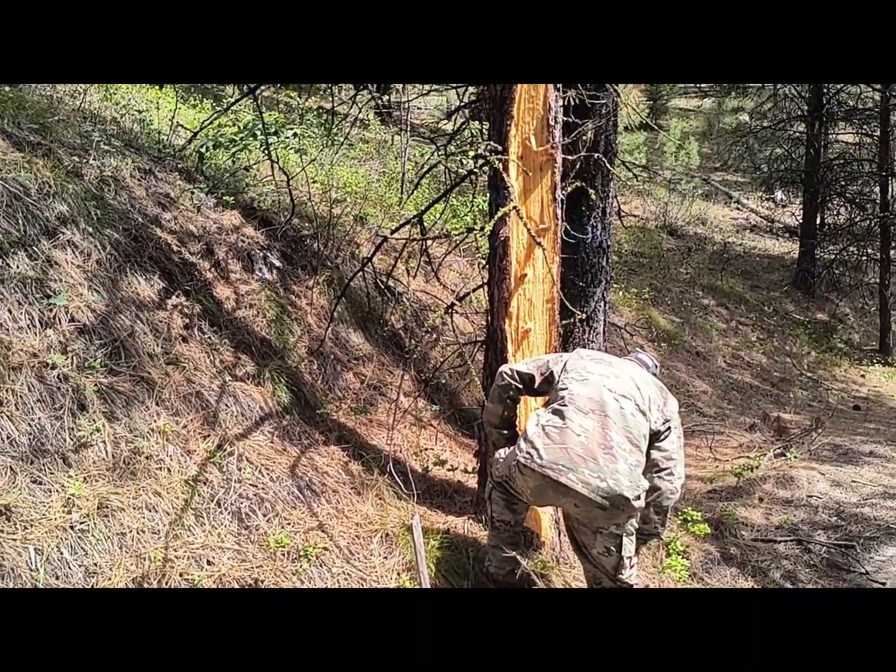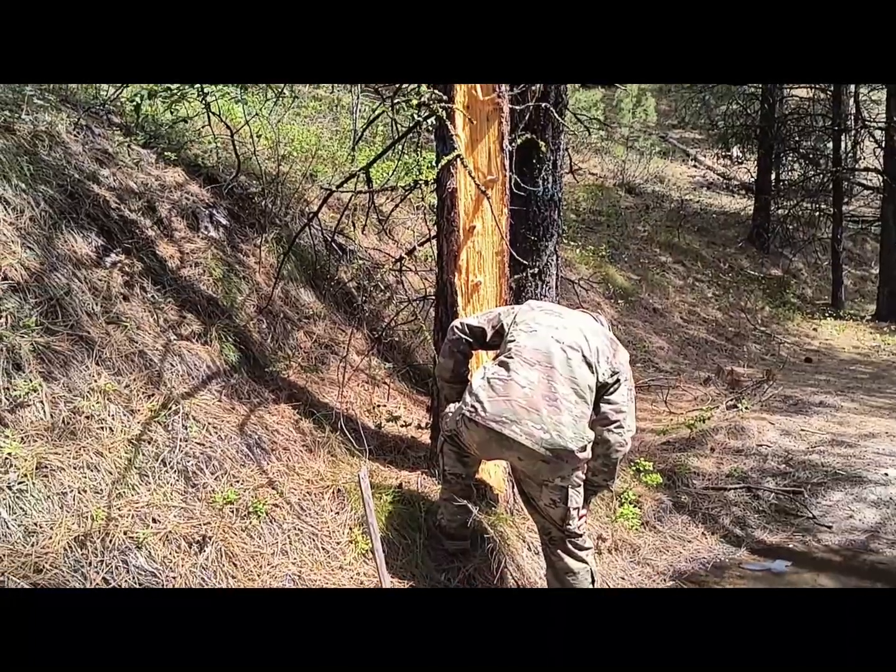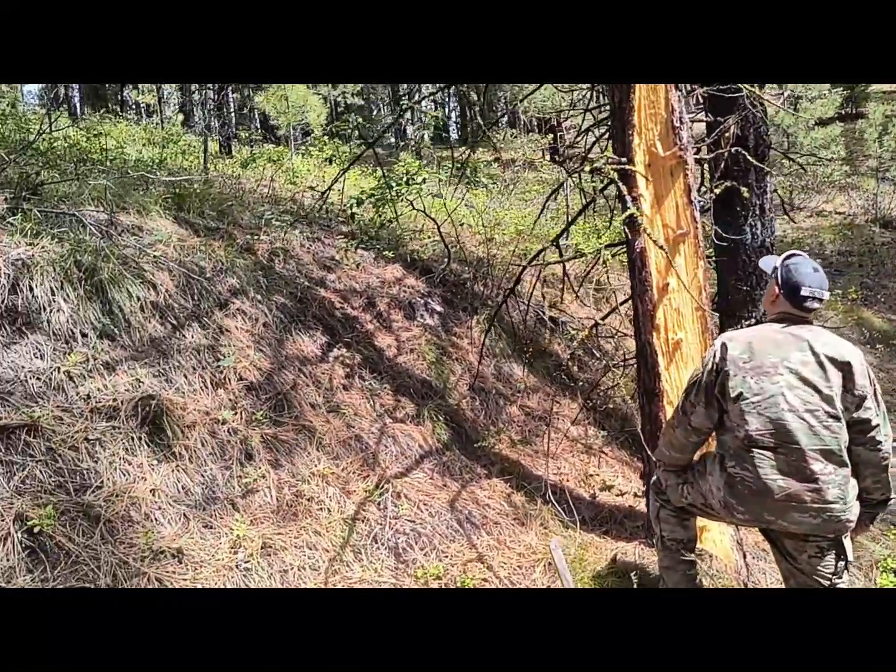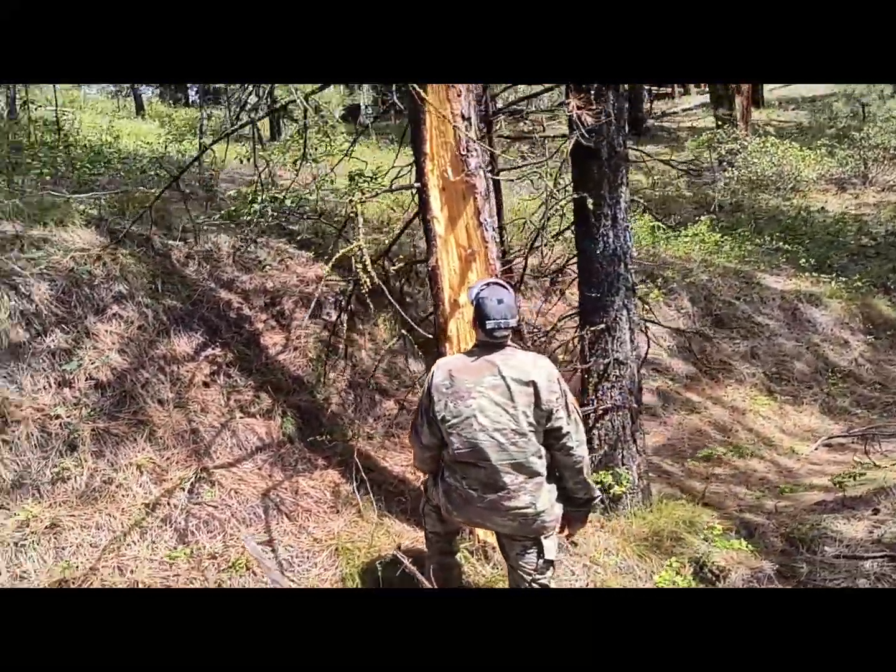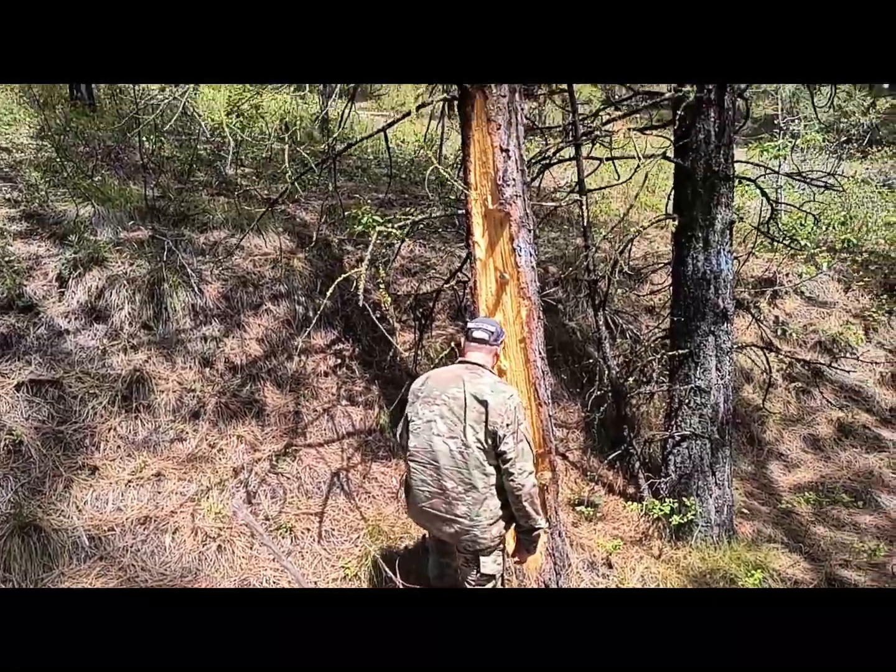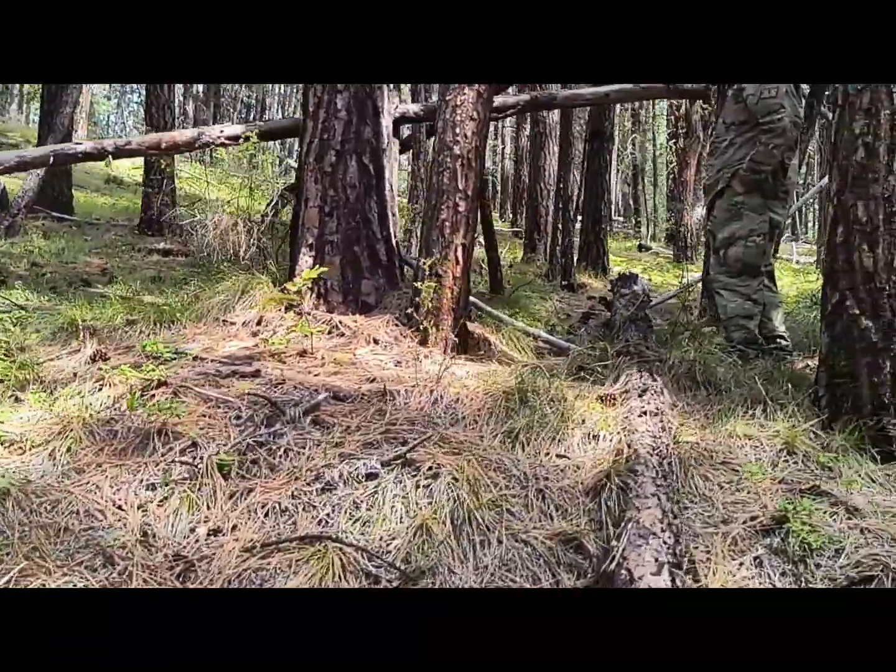Not seeing any hair. I don't know. With that tree in the middle of the road and this, we may be getting close. It sure feels like we're getting close to Bigfoot.